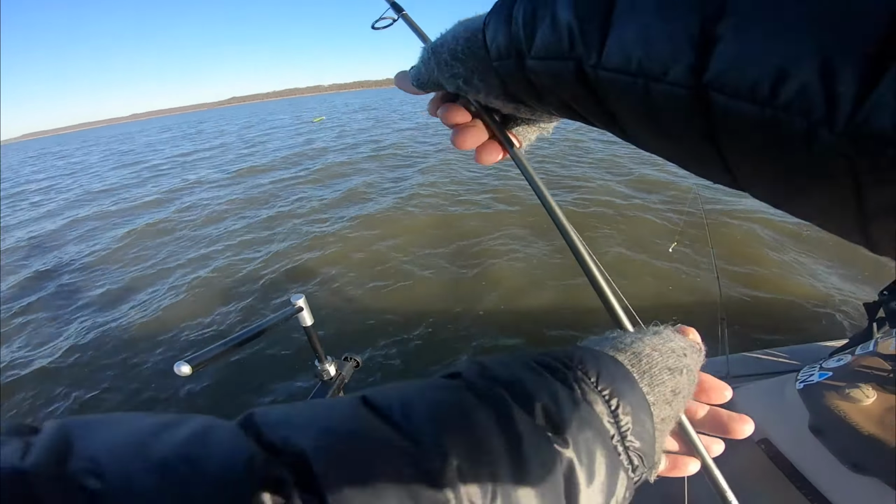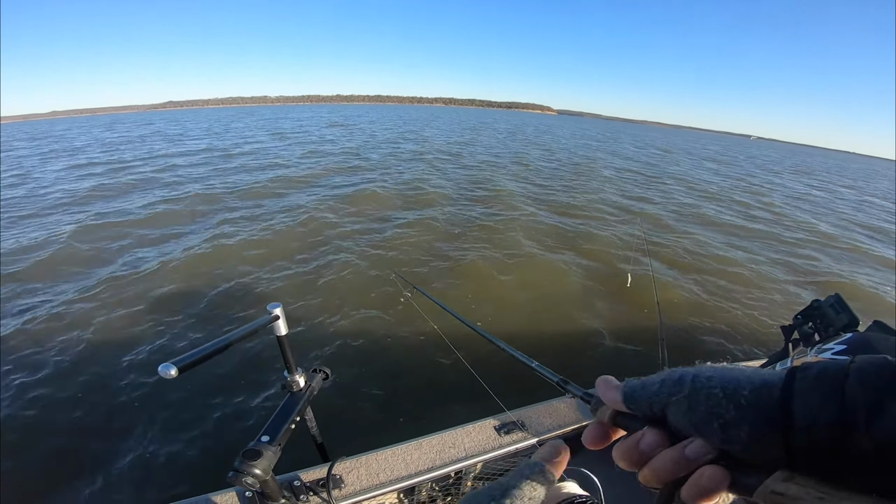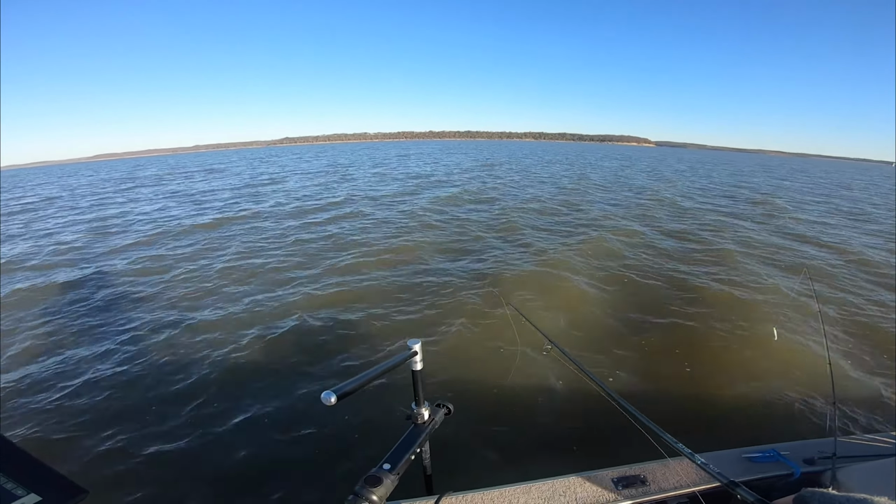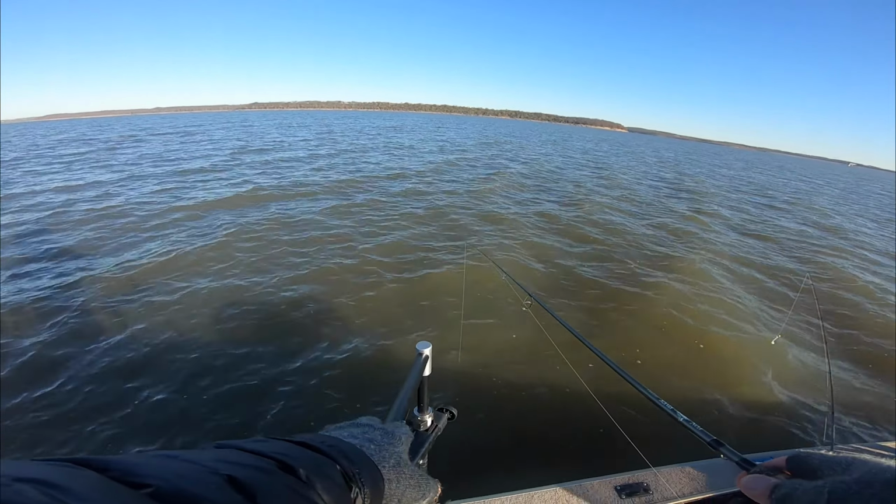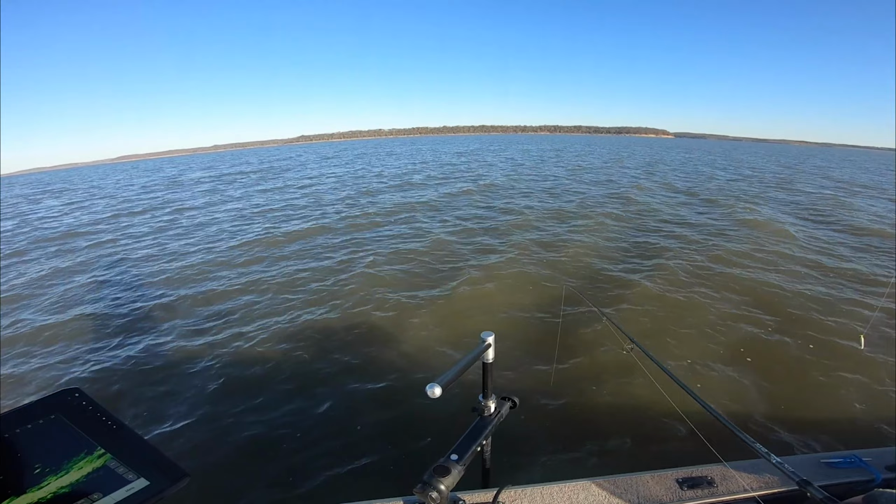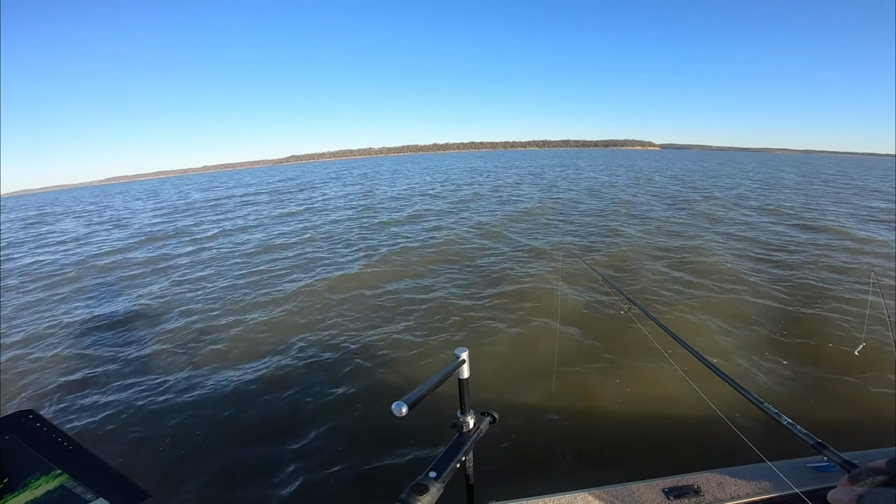I am definitely stuck in Livescope purgatory right now. Have not gotten to Livescope too much. The swim bait bite's been really good, but I figured since I was out here by myself today that I could get lost in Livescope land and catch some fish doing it, and that's exactly what we're doing.